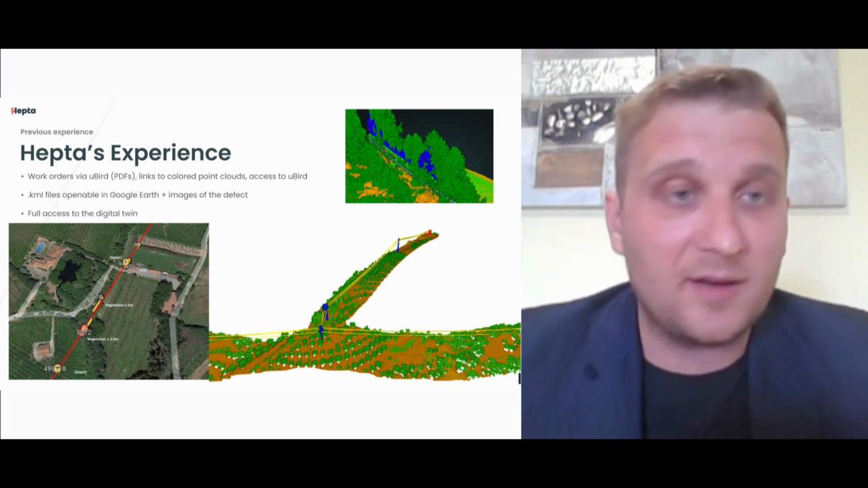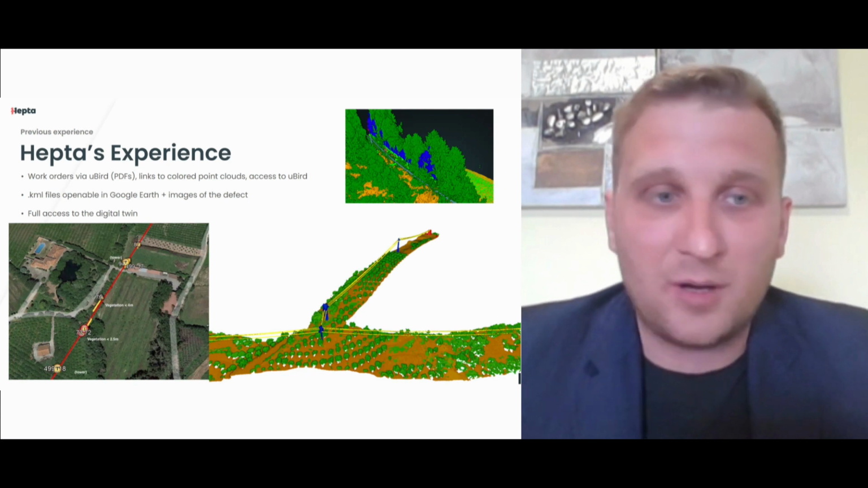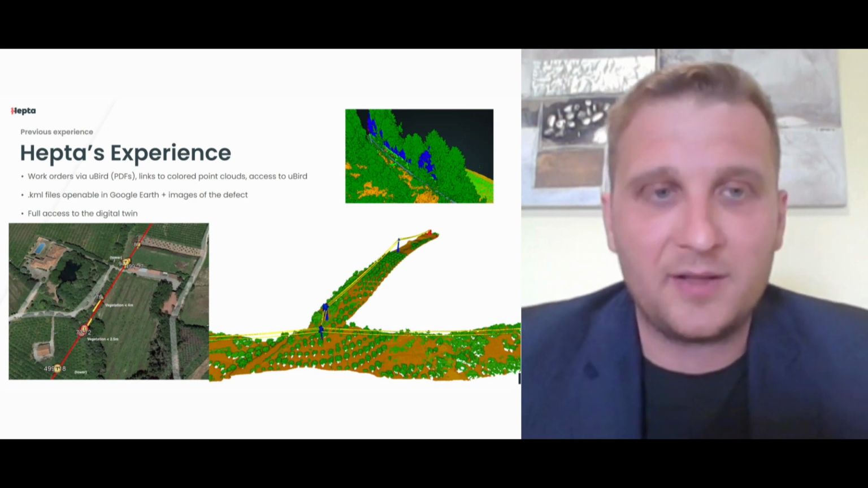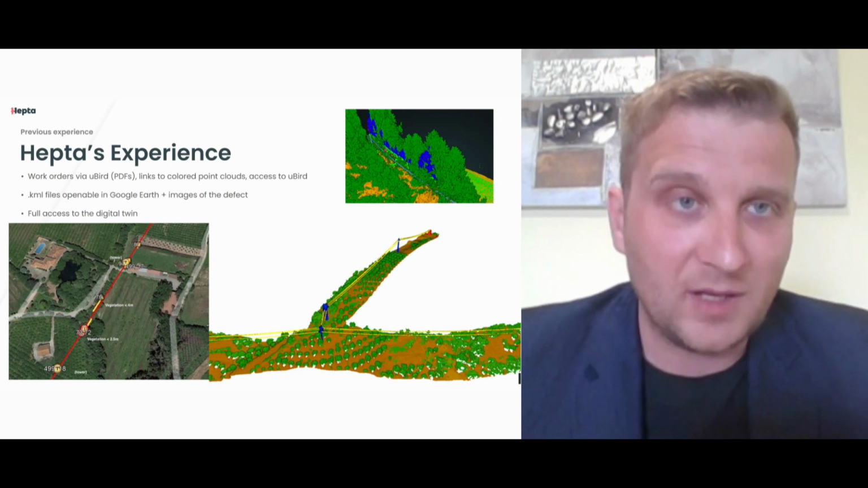We were provided KML files with line names and the directions where the lines are going. And our job was to collect RGB data, infrared data, and LiDAR data. And LiDAR data needed to be processed into a very specific deliverable.